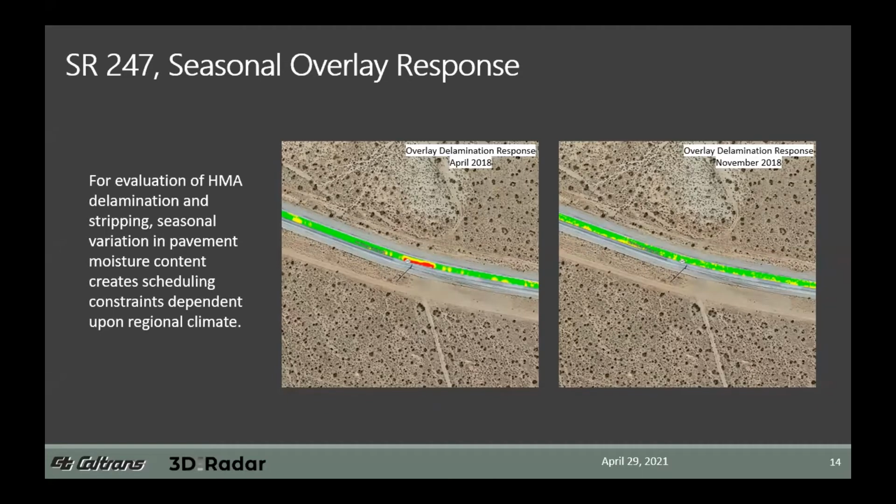So our conclusion on that was that for the evaluation of HMA delamination and stripping, there was a seasonal variation in pavement moisture content that would create scheduling constraints dependent upon our regional climate. Now, California has a Mediterranean climate consisting of wet winters and dry summers. There are microclimate regions, however, up in the far north that experience wetter conditions. And so there are places in California where we're going to be limited essentially to winter months to do this kind of work to detect pavement delamination. And there are parts of the northern state that might be more amenable to doing it year round. So we look forward to bringing that more on board and seeing what the results are on other projects as well.